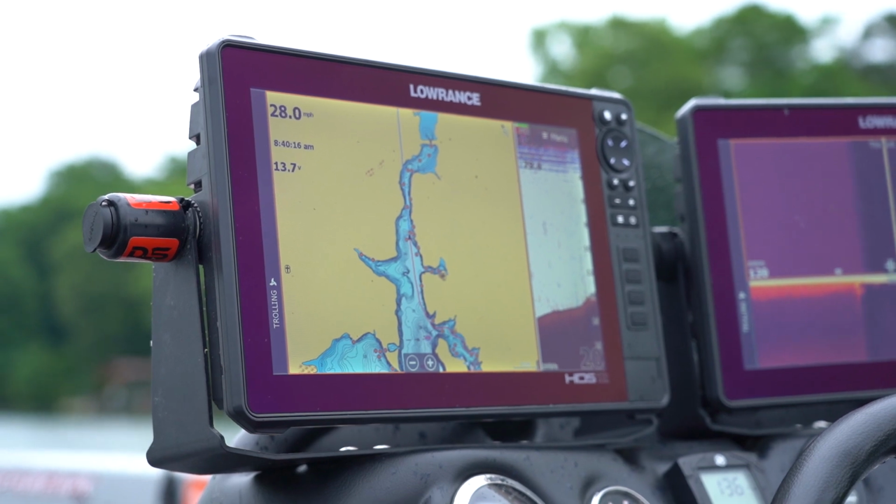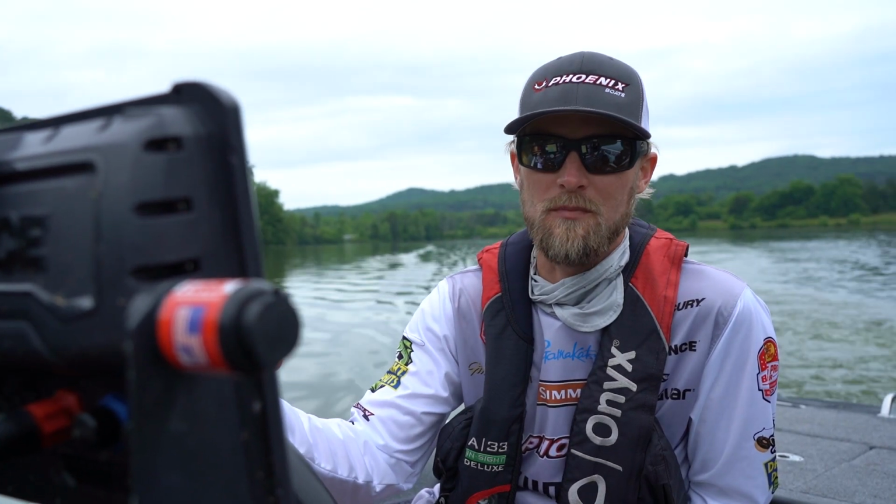I hope this simple little tip helps you be more efficient on the water.